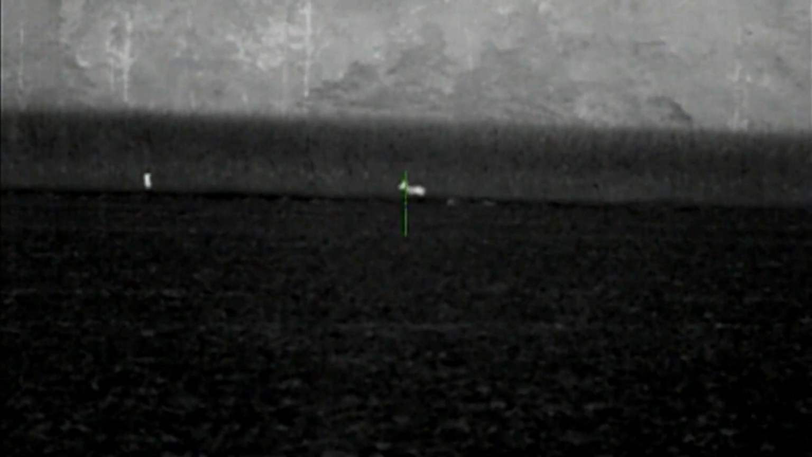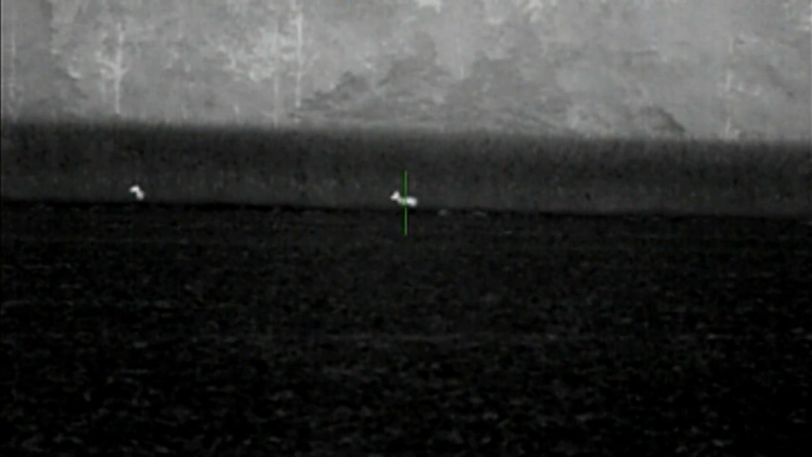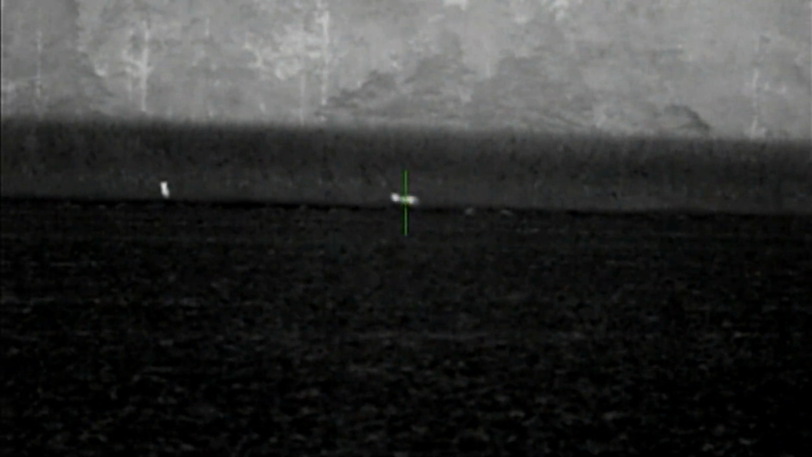The boys are on point here. They got coyotes right up in their face. They've been working them for a while trying to get them out of the cover. They finally step out. Let's see if they can close the deal. 2, 3.